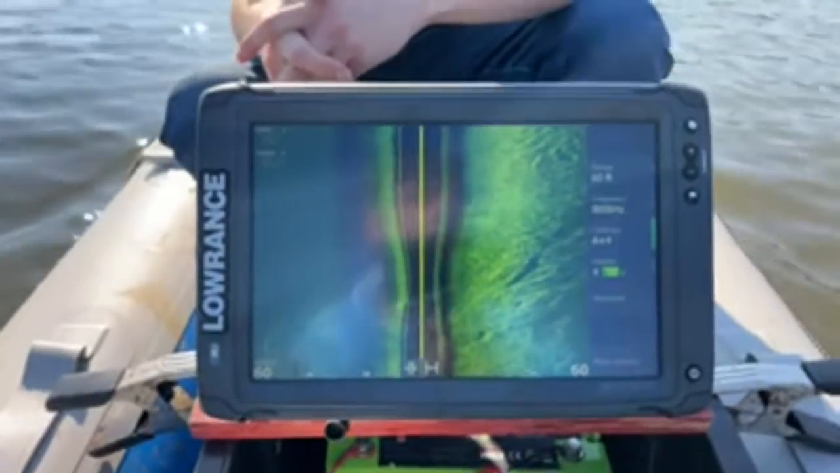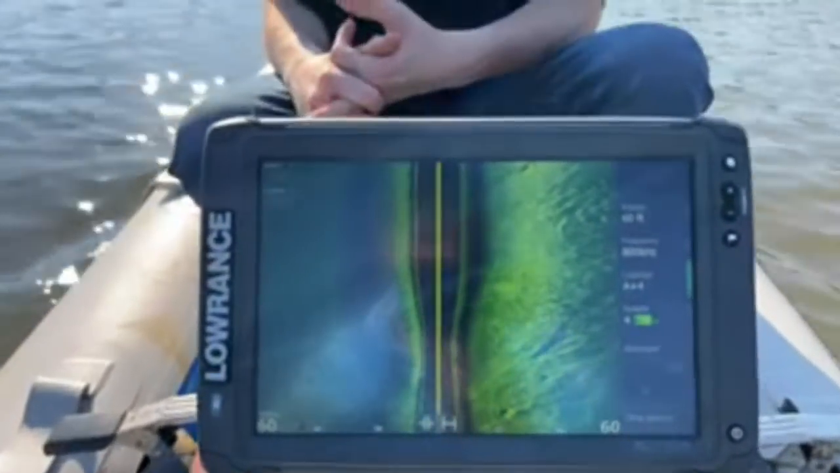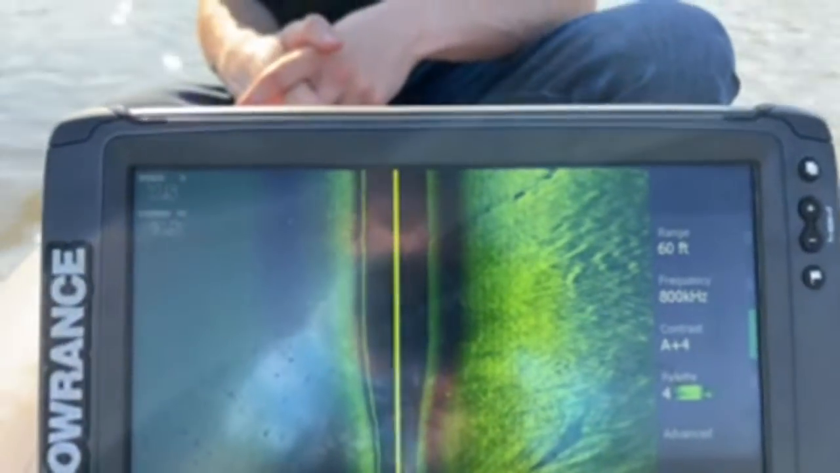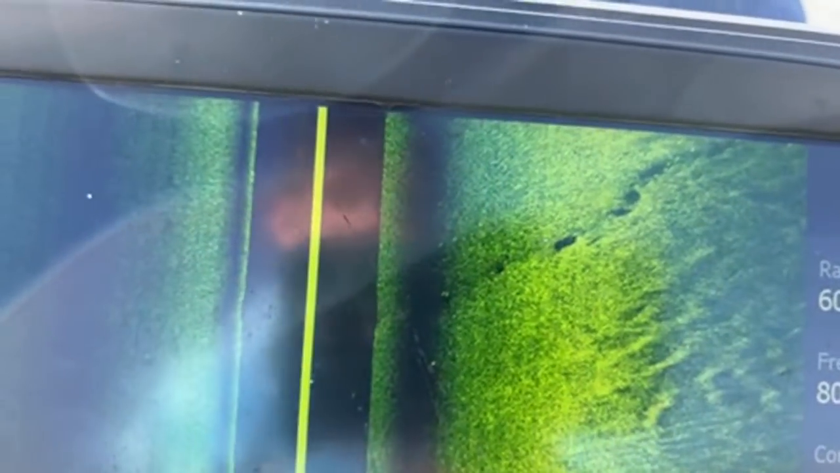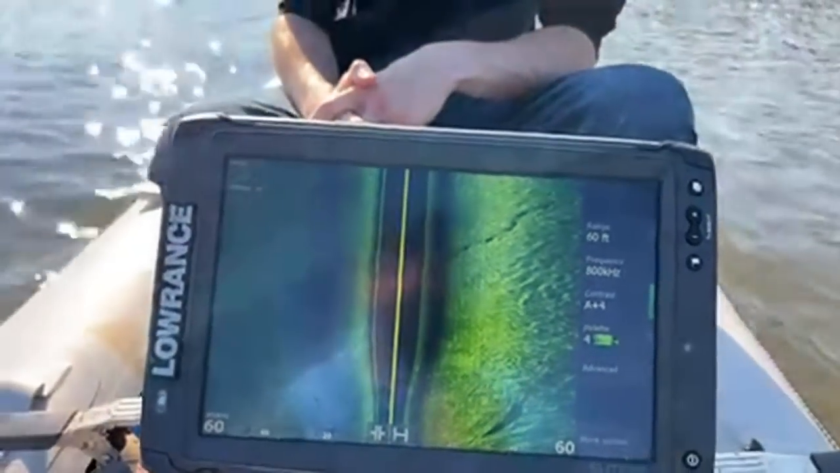Yep, not seeing anything. We should see, what is that? See, that almost could be a little shadow. I don't know.